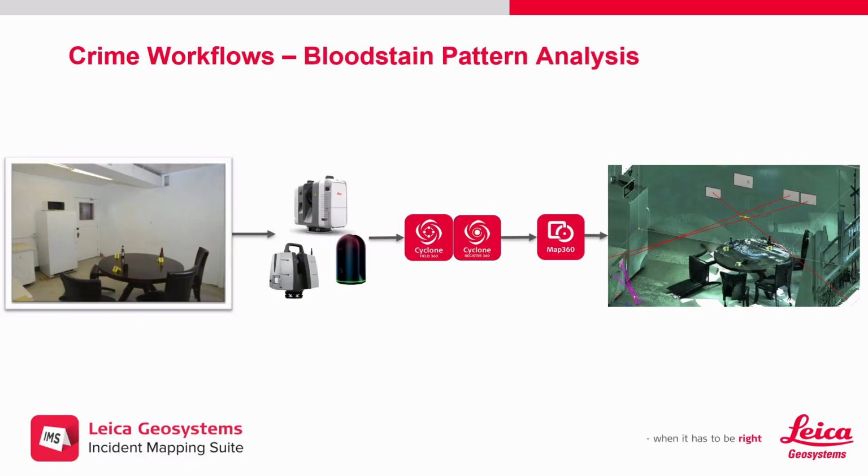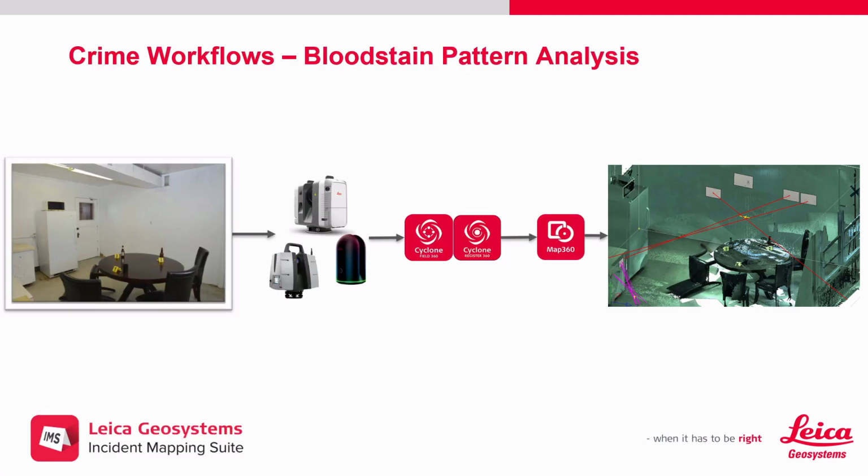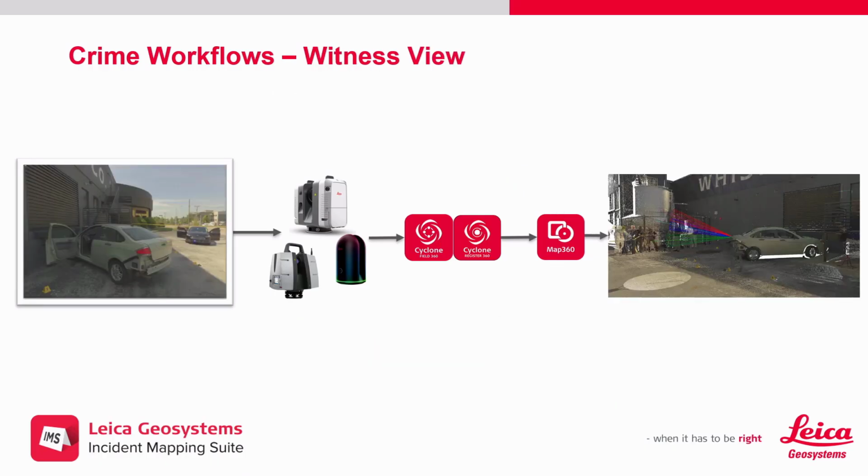Bloodstain pattern analysis. This is something I will be demonstrating shortly. It's a little bit hard to see this image, so I'll just zoom in a little bit on it. You can see on this wall, it looks like it's dirty. It's actually covered in blood stains or blood spatter. So what we're able to do is measure those blood stains on the wall and reconstruct the point of impact, determine exactly where in a 3D space the blood originated from. There are also different reporting tools, and witness views to corroborate what a witness said may or may not have happened.